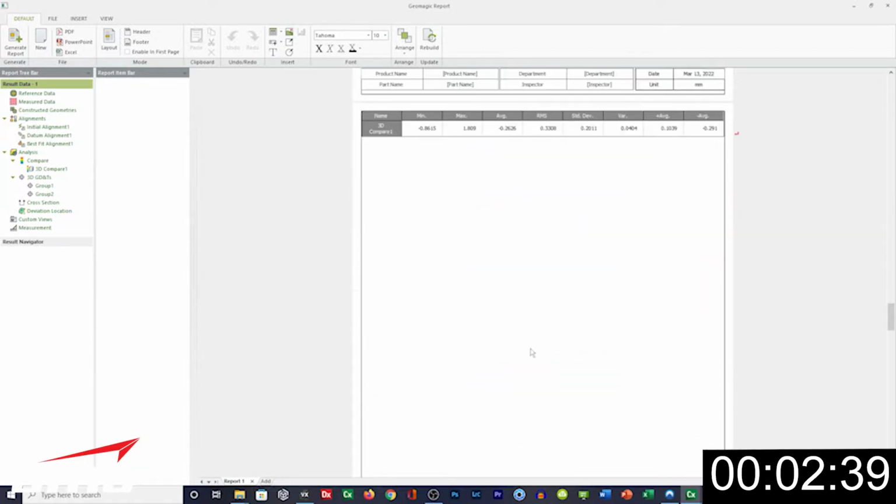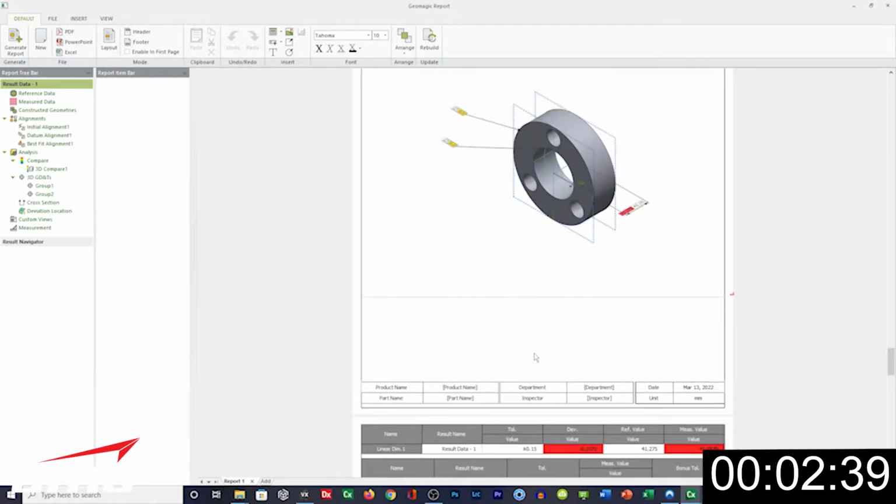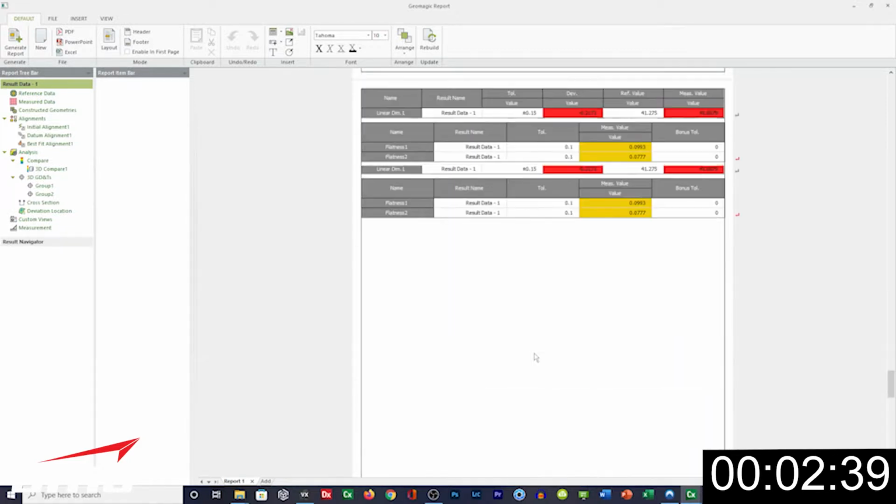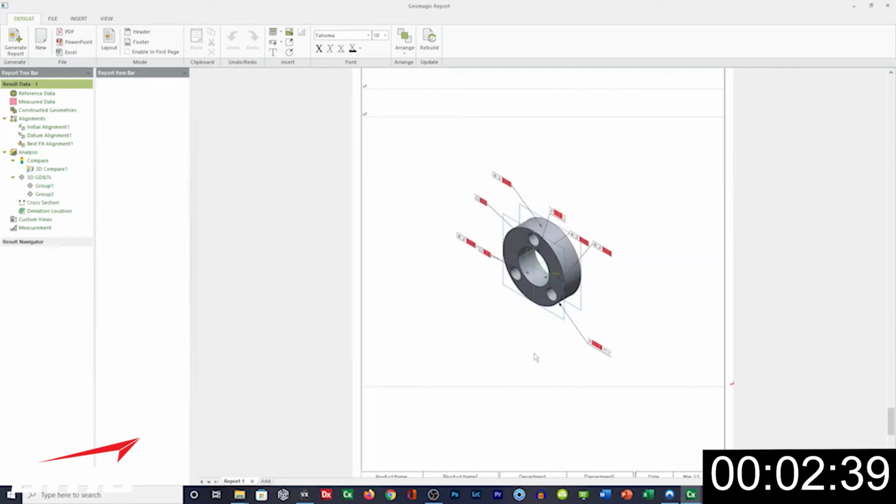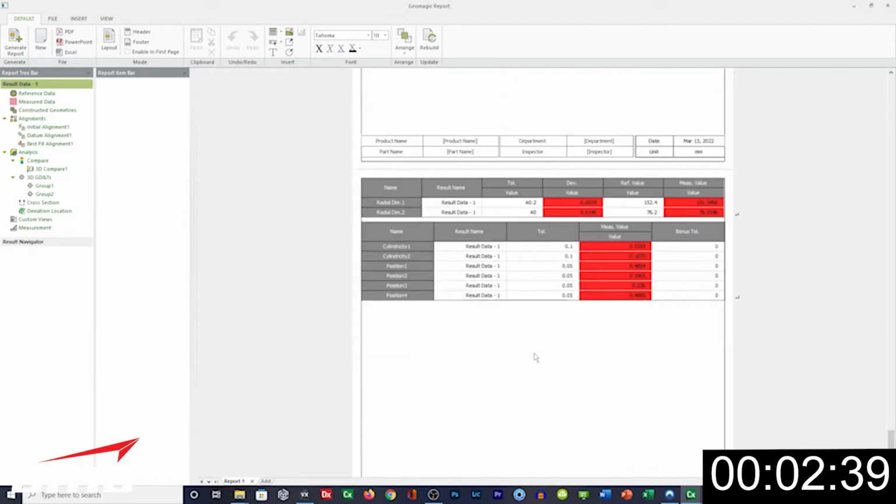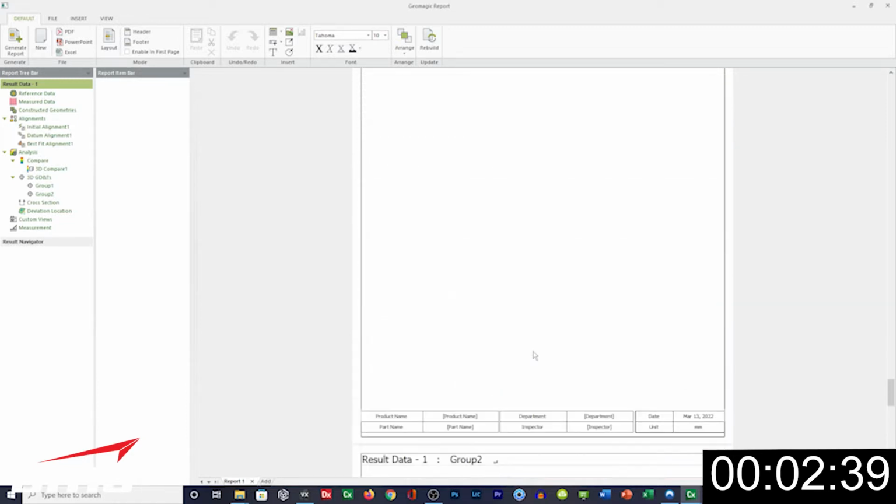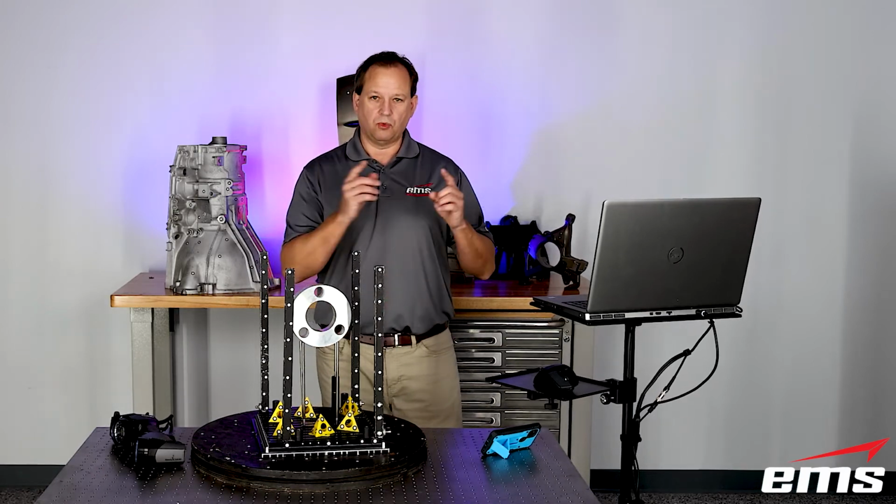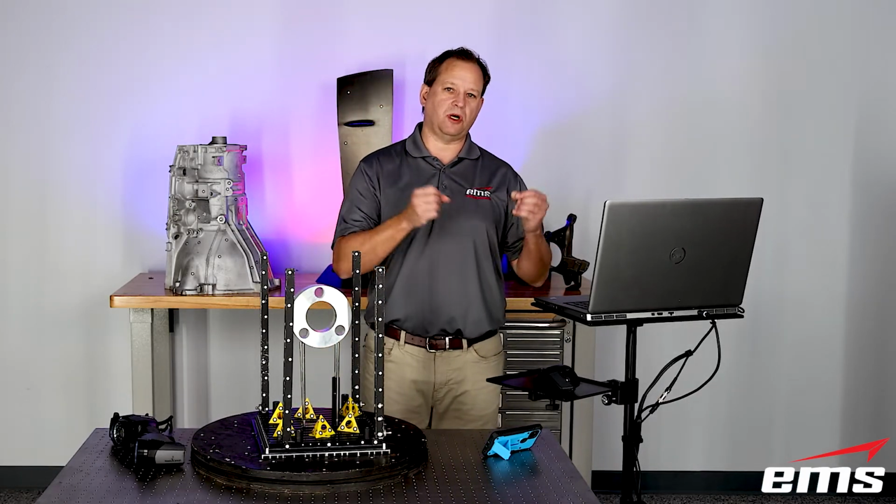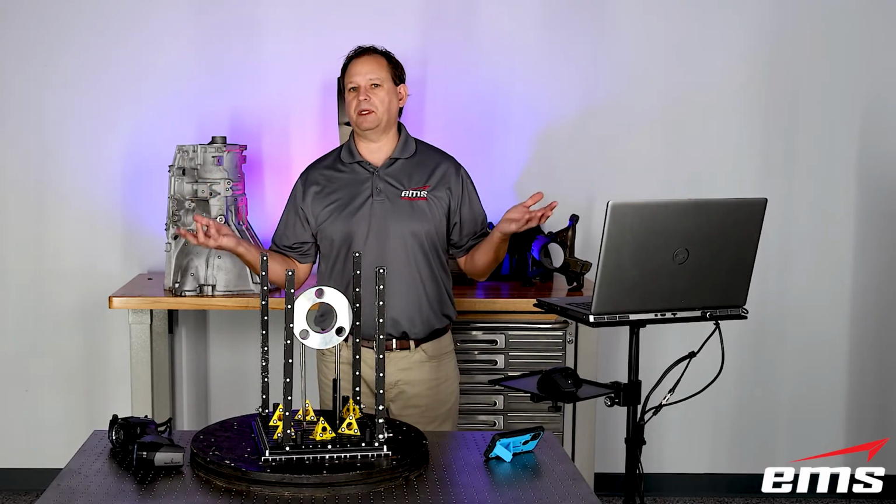Here's our color map, and then we've got all of our tolerances that we've done, all of our inspection. This is a linear dimension. We've got positional tolerances. We've got cylindricity. Whatever you want to inspect, you're going to build into this. But basically, I was able to scan this part, import it into the inspection software, run the report, and spit out a PDF report in roughly 3 minutes.